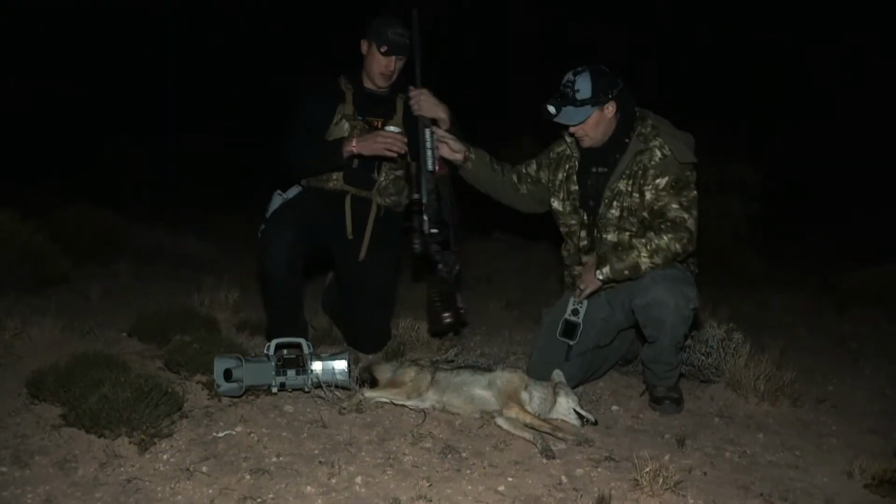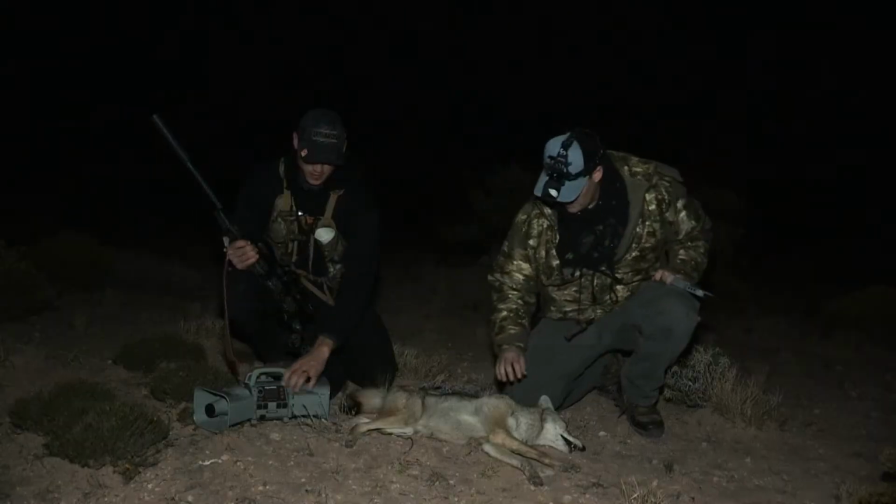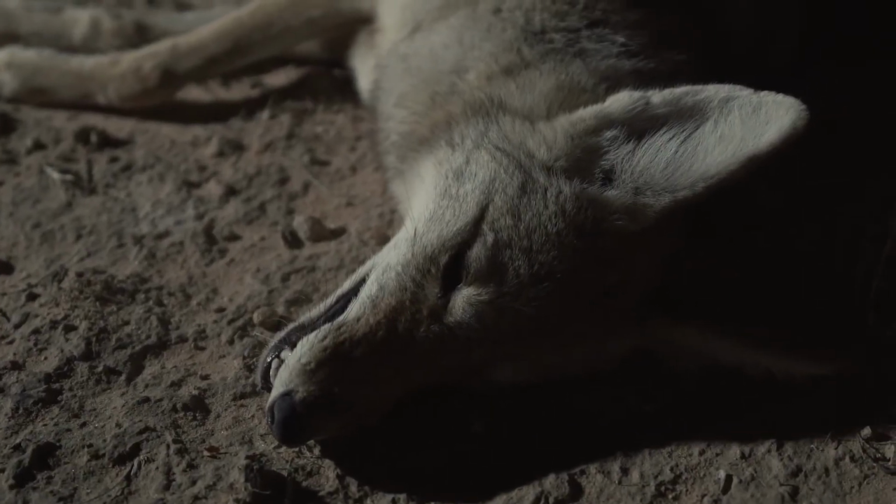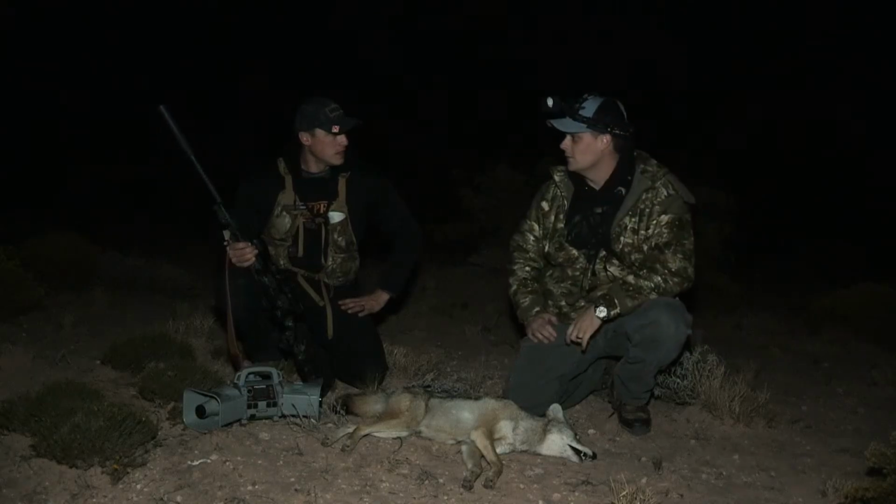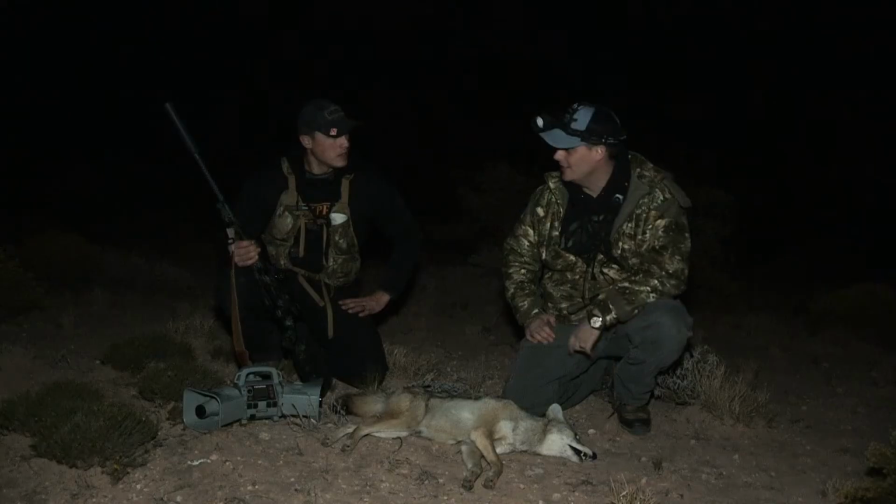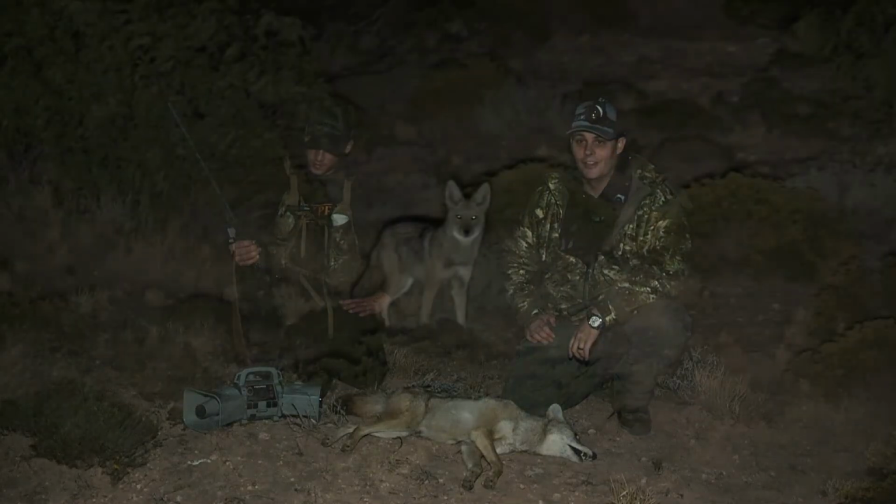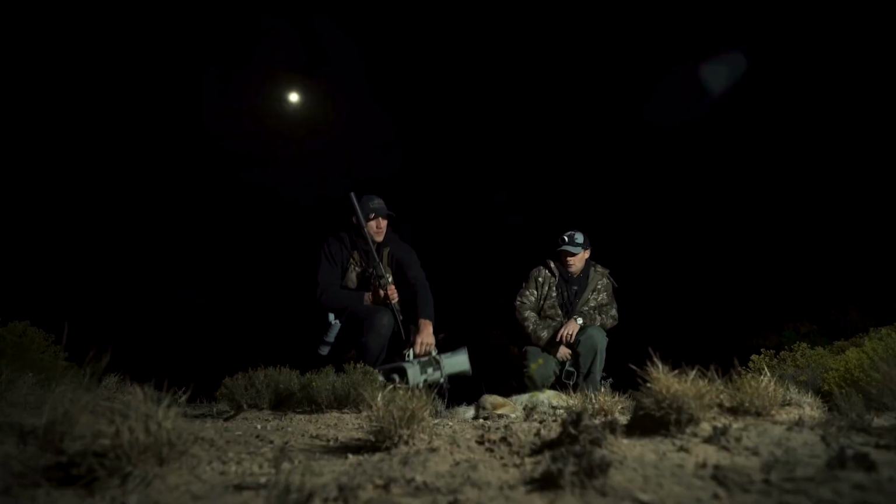Check it out. We're going furred up, rascal, man. What caliber are you shooting in this thing, Jeff? That's a Horizon Firearms custom 22 Creedmoor. We're shooting 75 grain ELDMs from Hornady, and it is just dumping them. Every one of them we've shot has just been bang. Nicely done, man. Appreciate it, brother. Awesome. Let's go get some more.